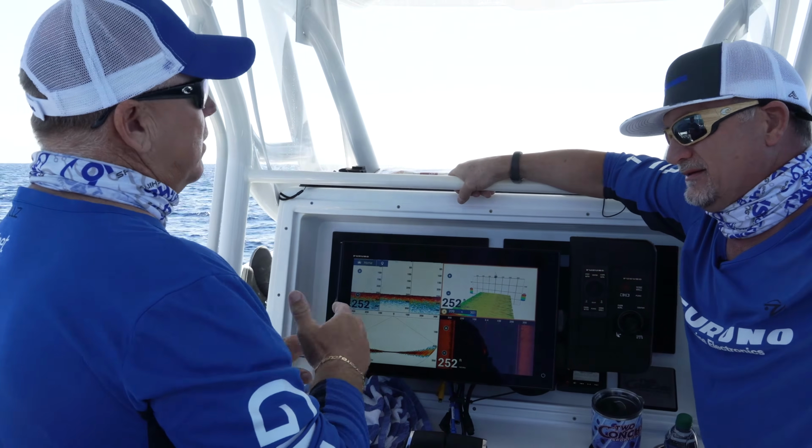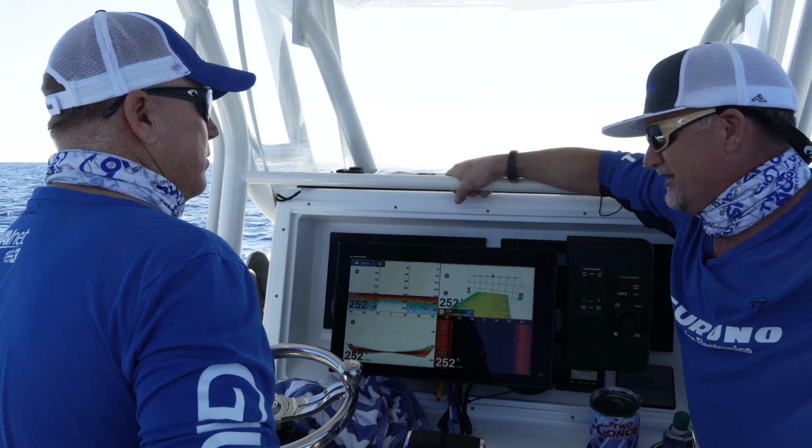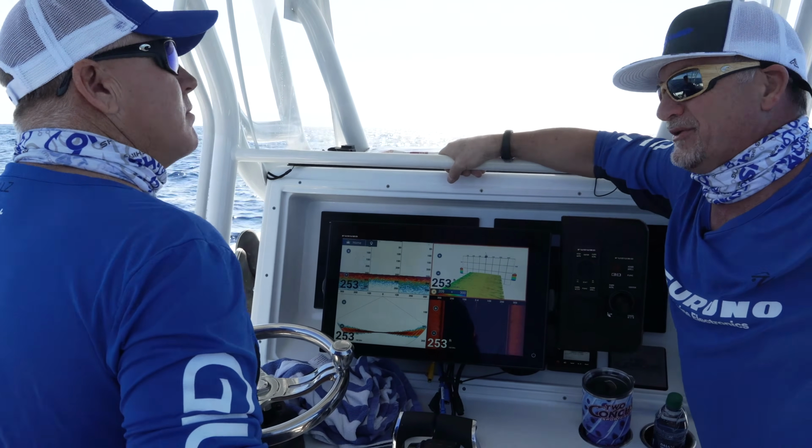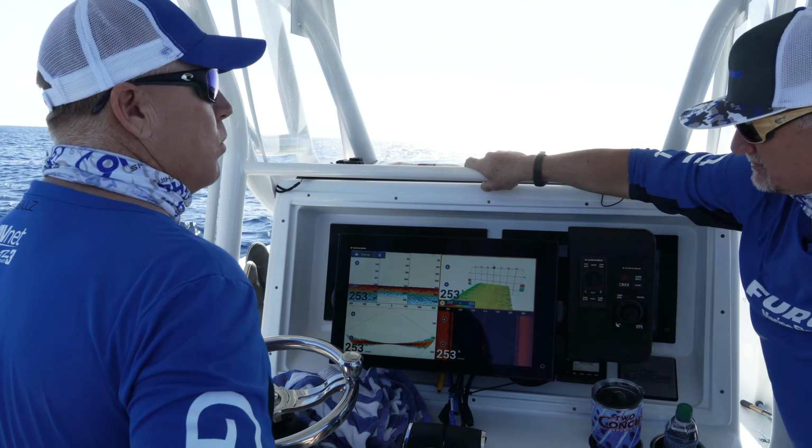With this, I can see them from afar without blowing them out. That's right. You don't have to disturb them. You can see them and then go in and drop on them. Absolutely. Really nice. Yeah, it's definitely upped our game in the tarpon world.